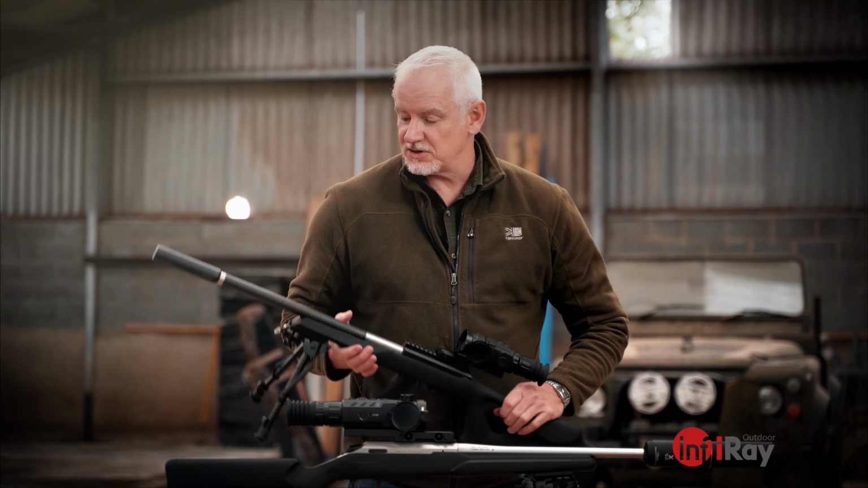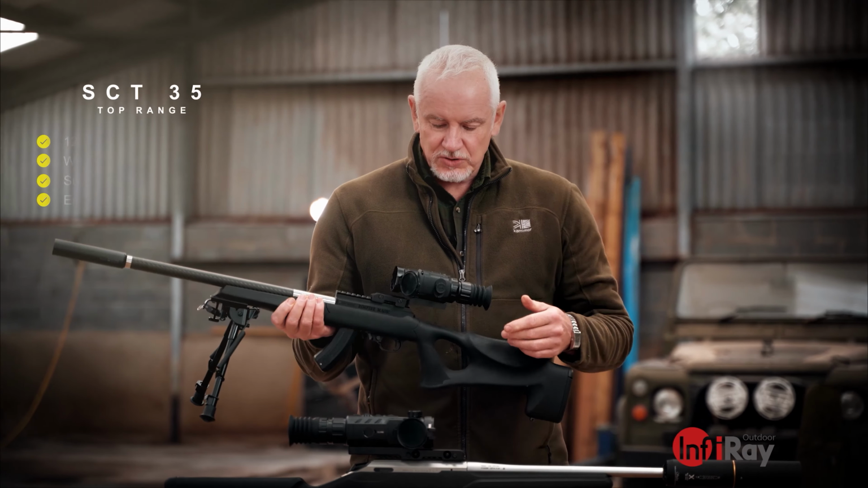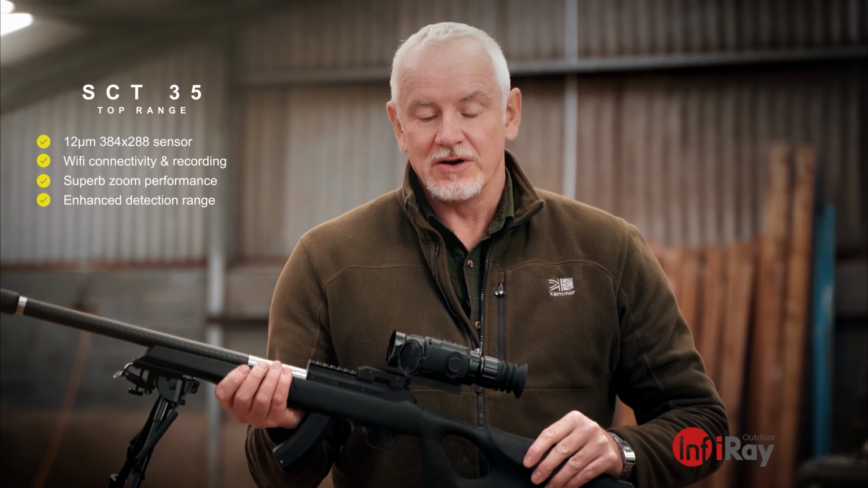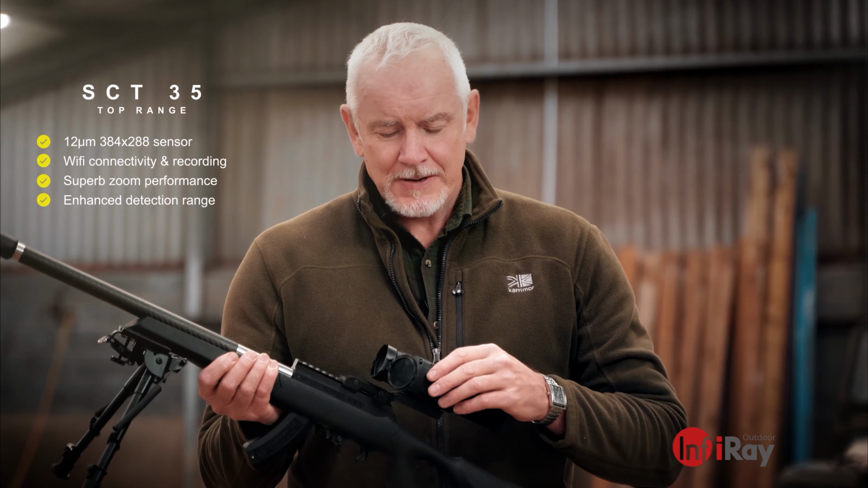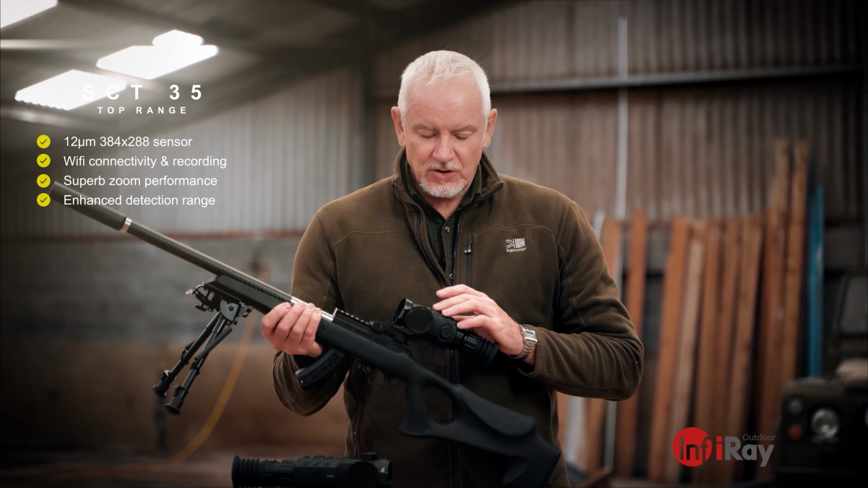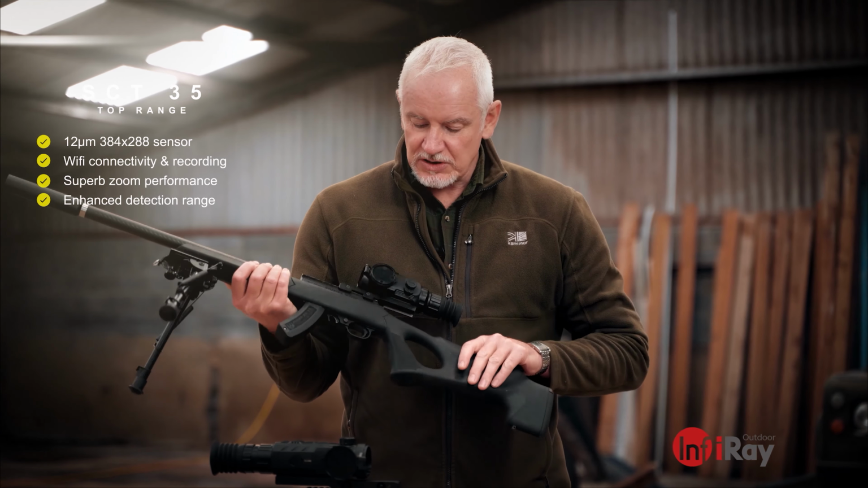And now we're moving on to the SCT35. There's actually 4 scopes in this family, same sort of body shape, different lenses and so on. With this one you get the 12 micron sensor, so you've got a little bit more reach, a little bit more magnification, built-in video and audio recording, and you've also got Wi-Fi connectivity to the app. So yeah, it's an interesting piece of kit.